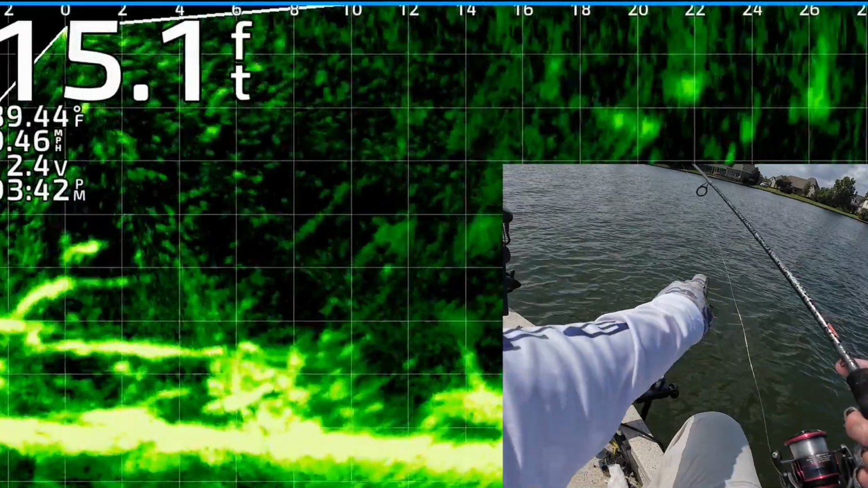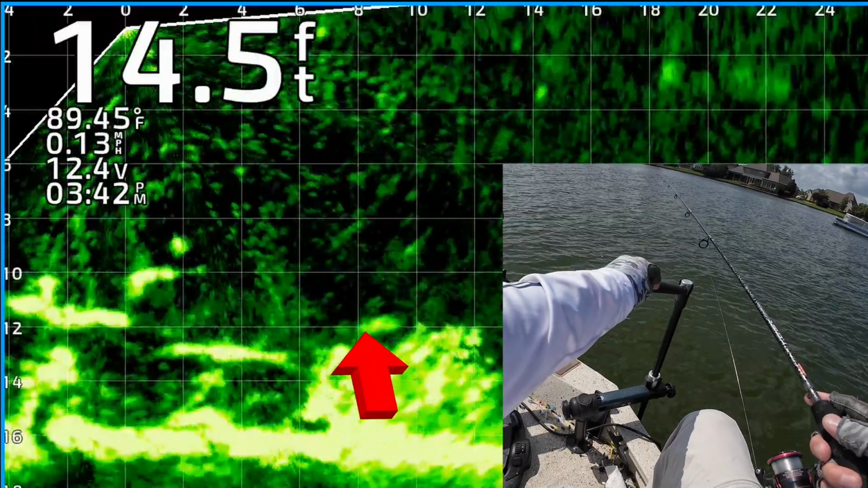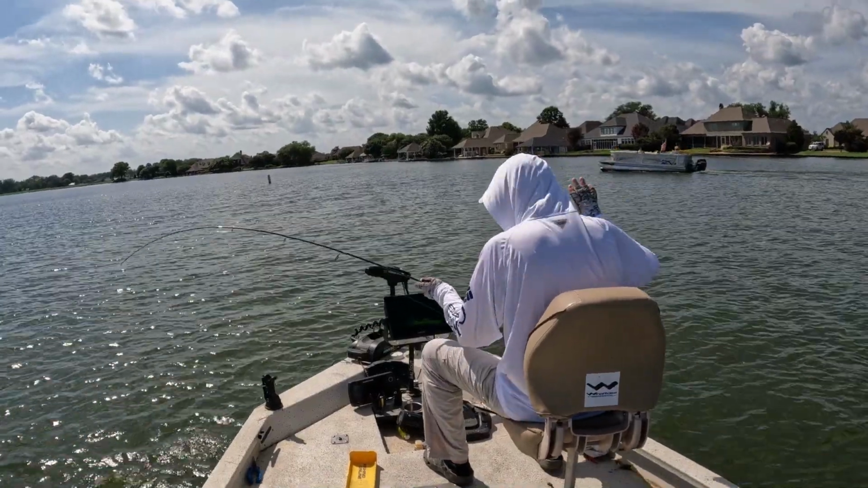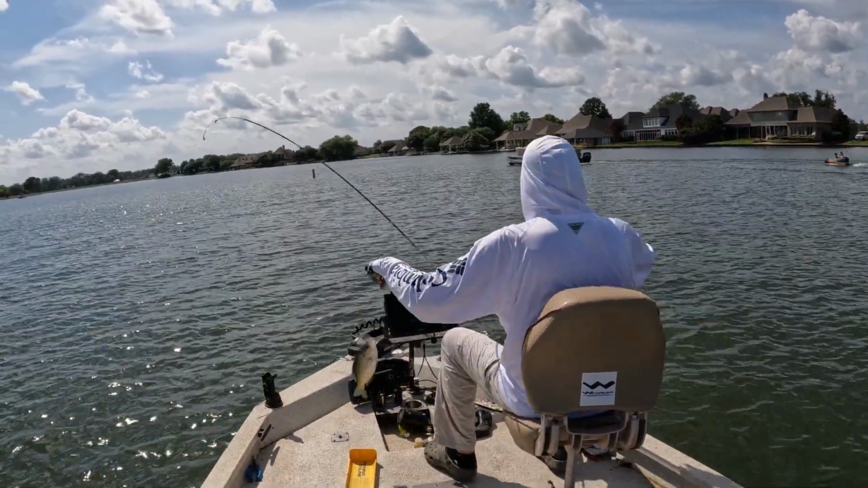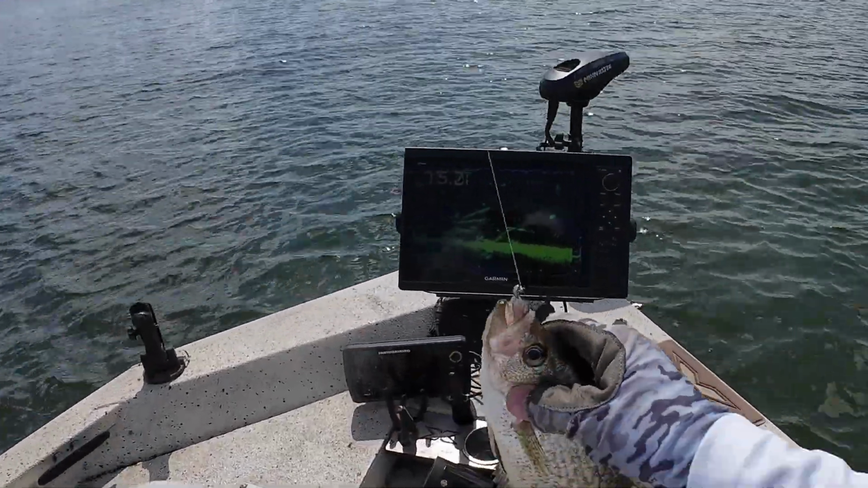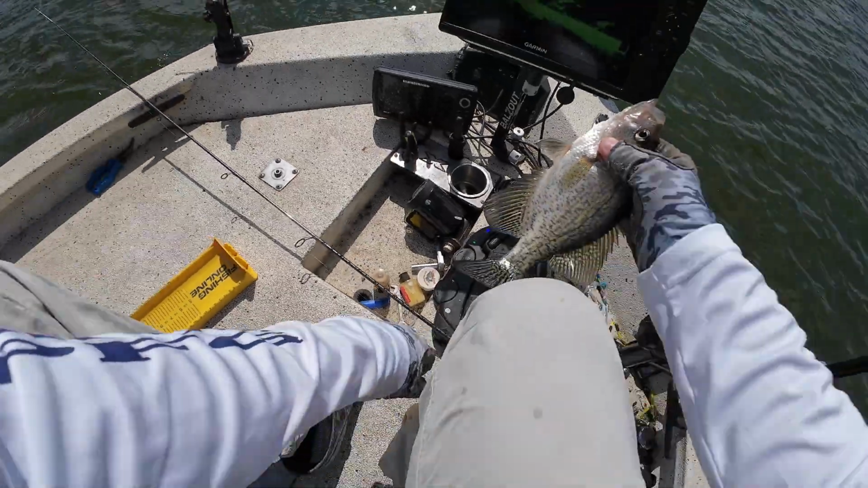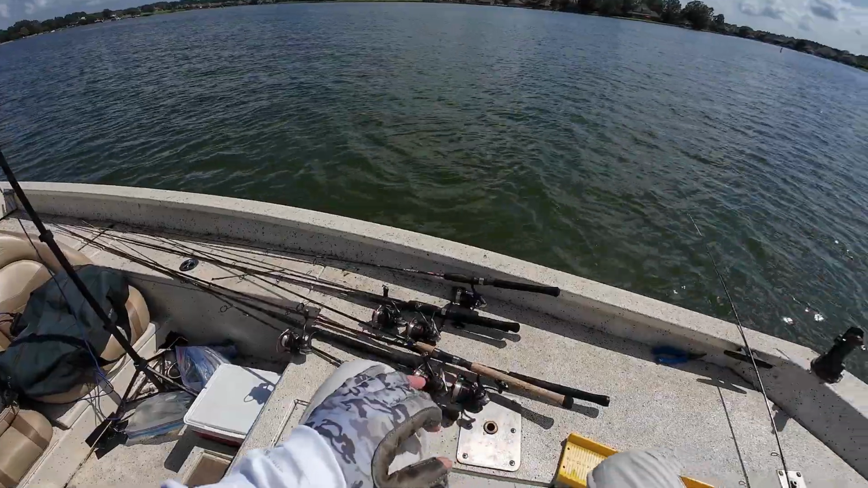I think we moved to a new brush pile here. You can see the jig and weight. Looks like he's got it. Yes. Oh, like a 10.5-inch little black crappie. Let's let him go.